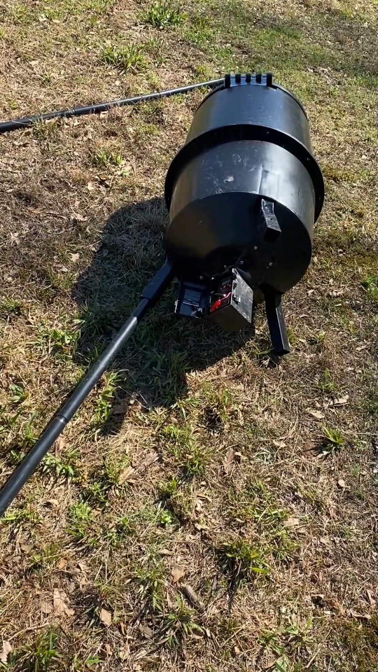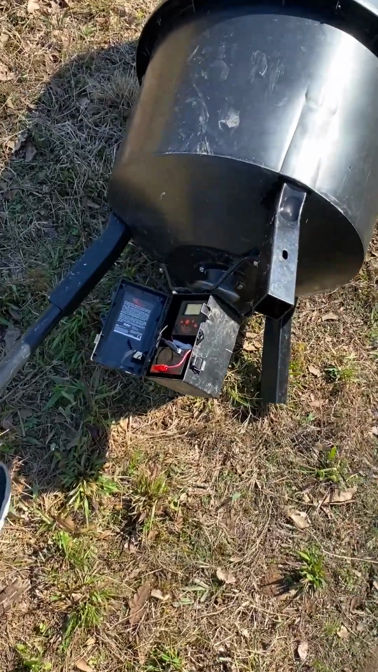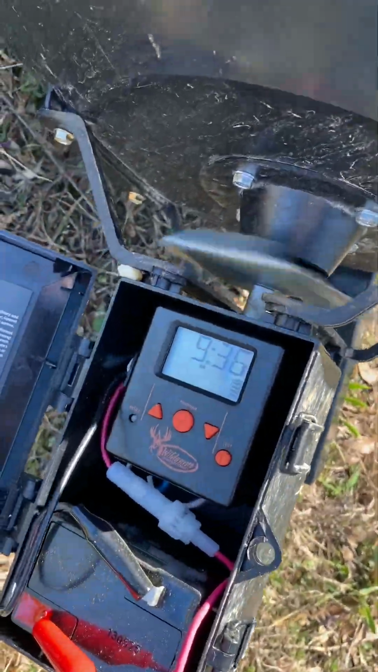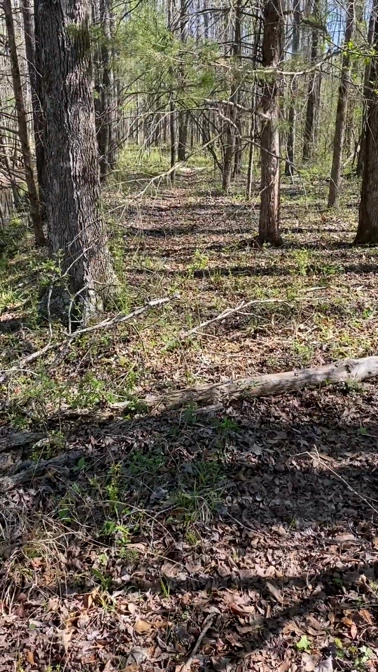Alright. Motor's still kicking, so that's good. I've got most of my battery life still, so it's still working, that's good. So I think I found a good spot.